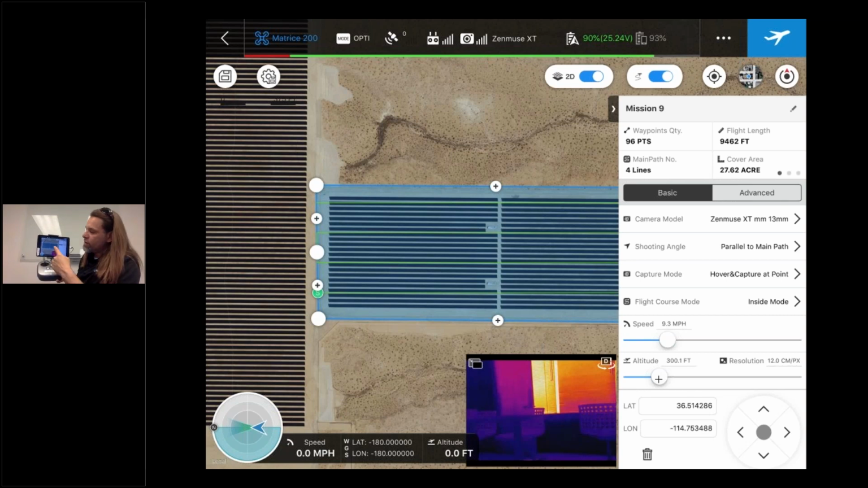When I initially go out and do this map, I might find that I've got all the images, but then how do I verify the data? In GS Pro, when I hit OK, it automatically tells the XT to shoot JPEG pictures rather than JPEG R. JPEG R is pretty important to use, as Raptor Maps recommends, so we can come back out, go to the GS Go app, choose the file type we want, and then come back in, upload, and make sure it's actually recording that way.